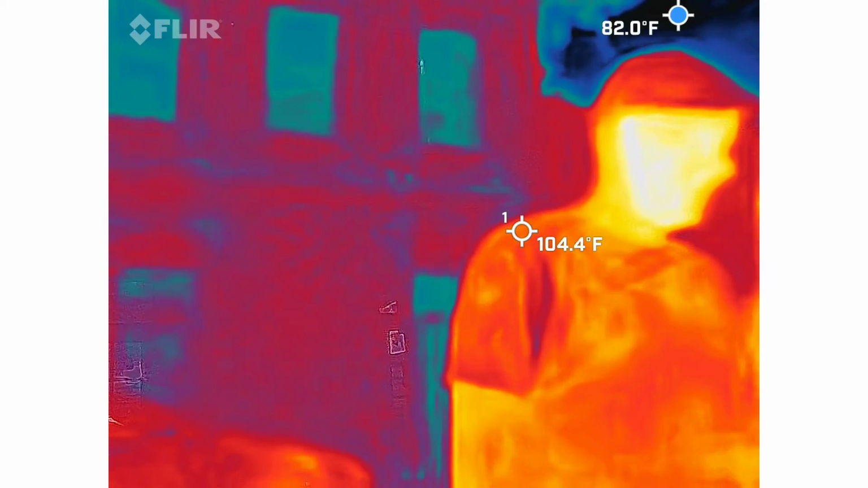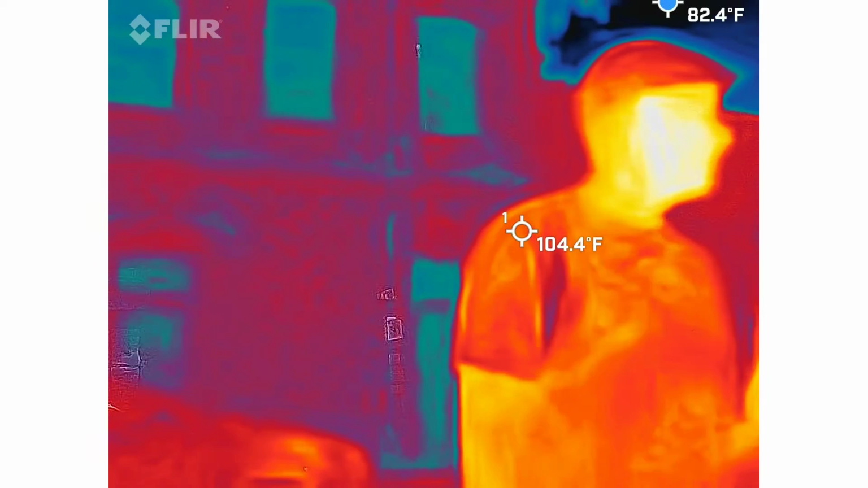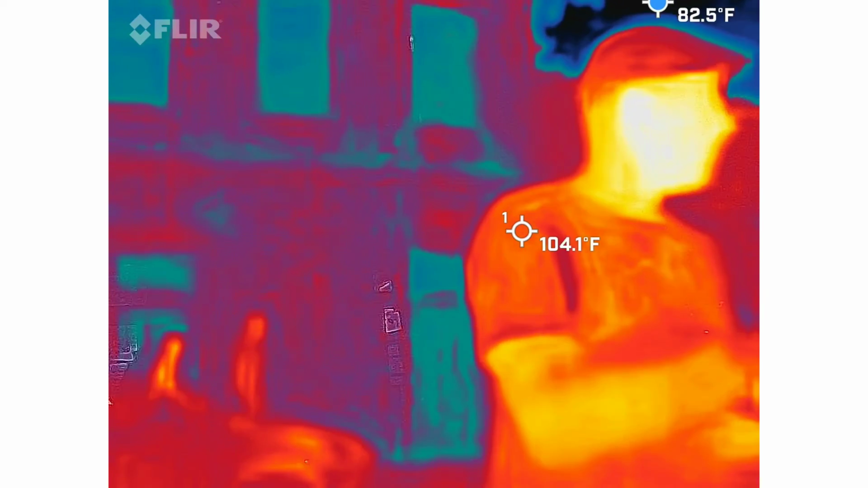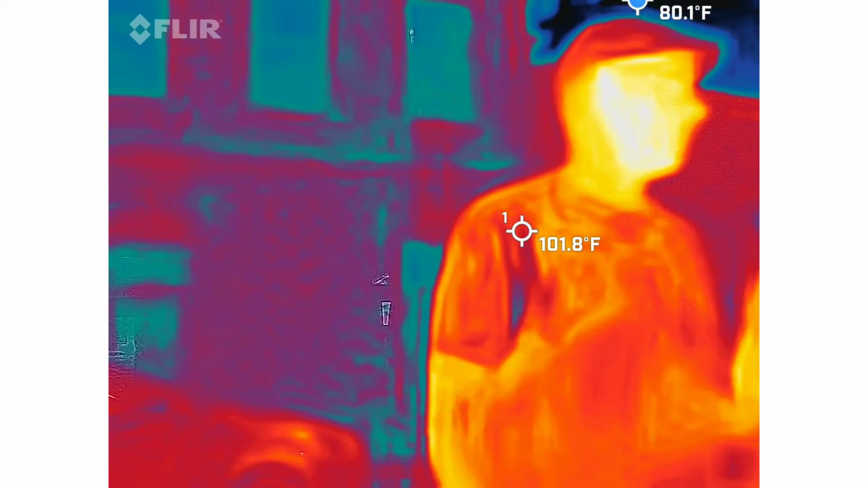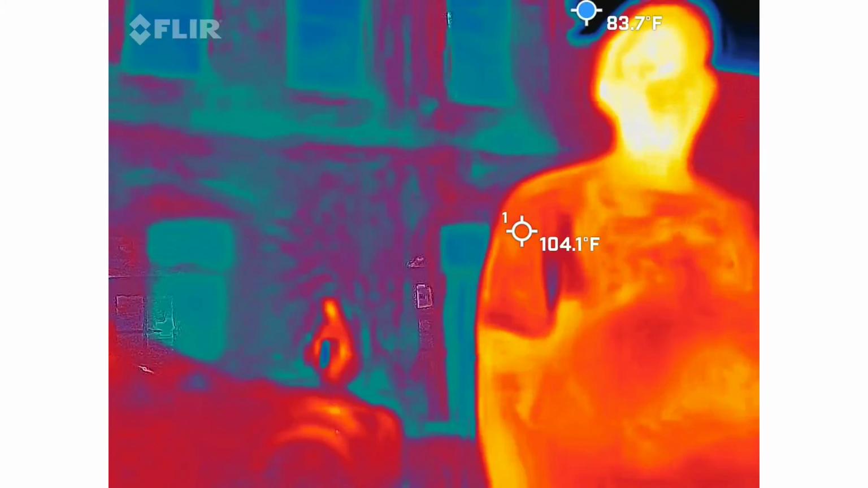It is going off because we have some EMF around us. It is basically signaling this based off of the EMF signals. EMF is electromagnetic fields. So basically electricity in the air.